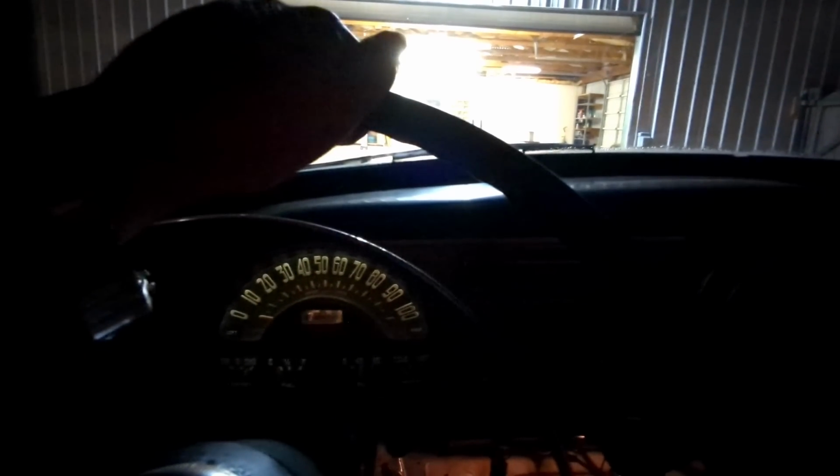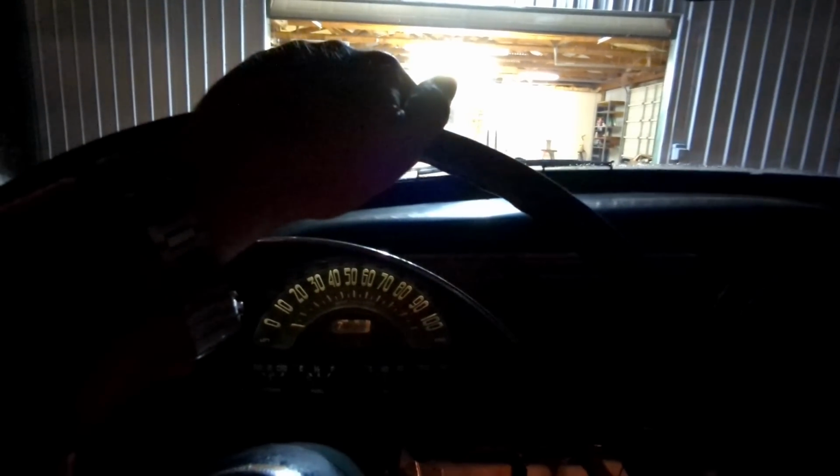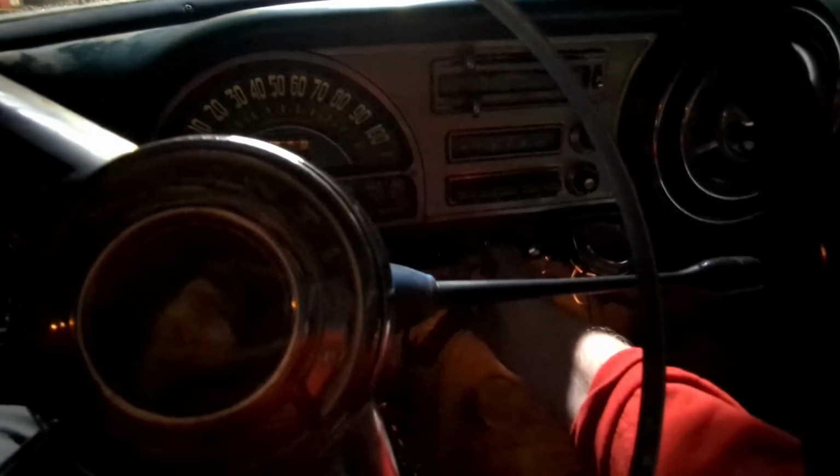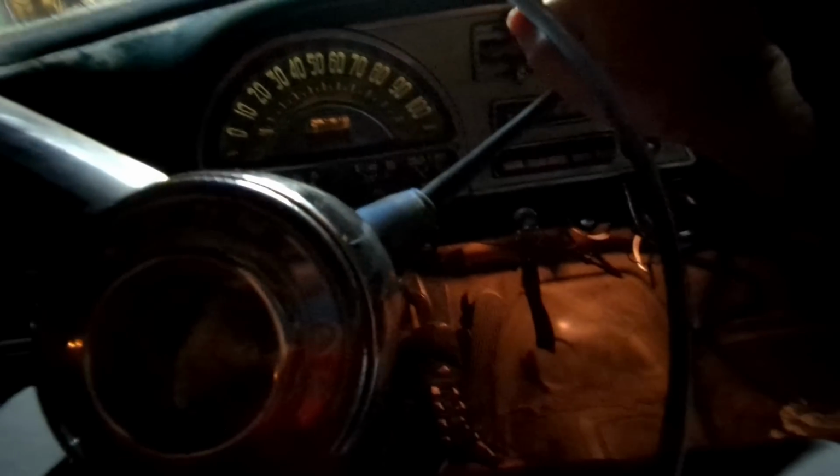As much as I want to use the Pixel for more nighttime videos, she's just not ready for it. Damn, this thing does not like going. I'm probably in third. See, this is what I don't like about this system. I go here and make sure I'm in third, but then I come up a little bit and I make sure I'm in first. But you can only tell after you start getting on the gas if you're in the right gear. And that's what I don't like about this.